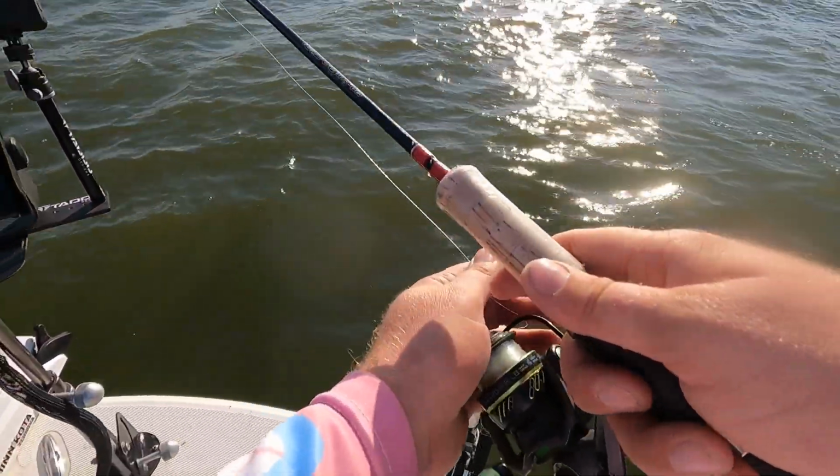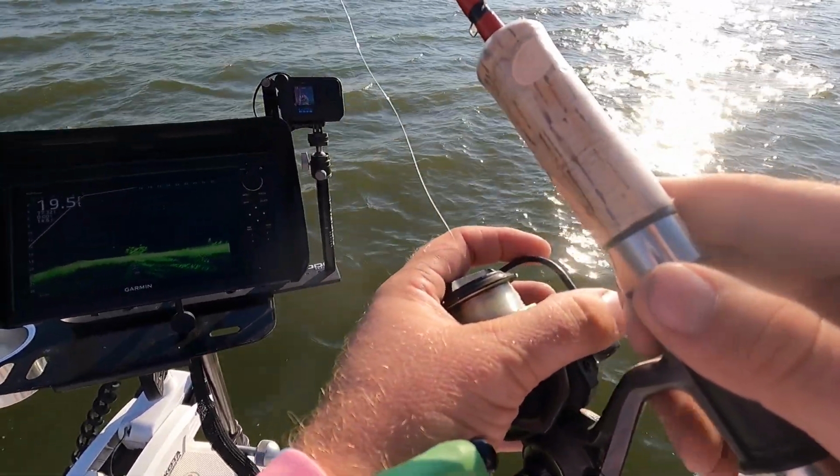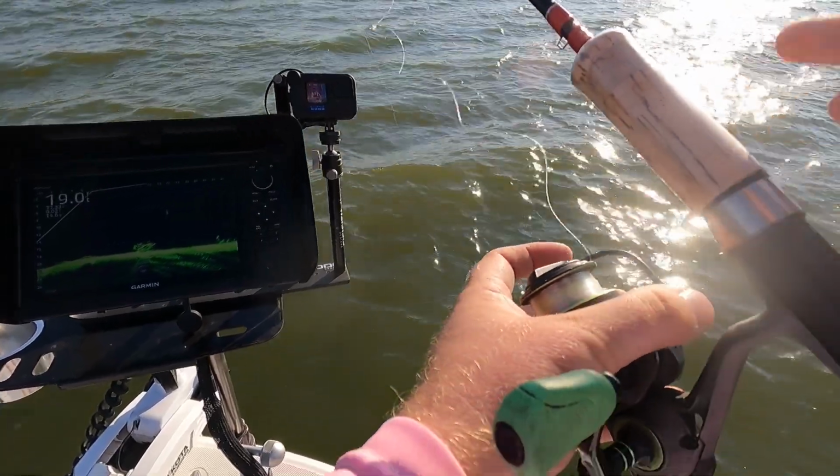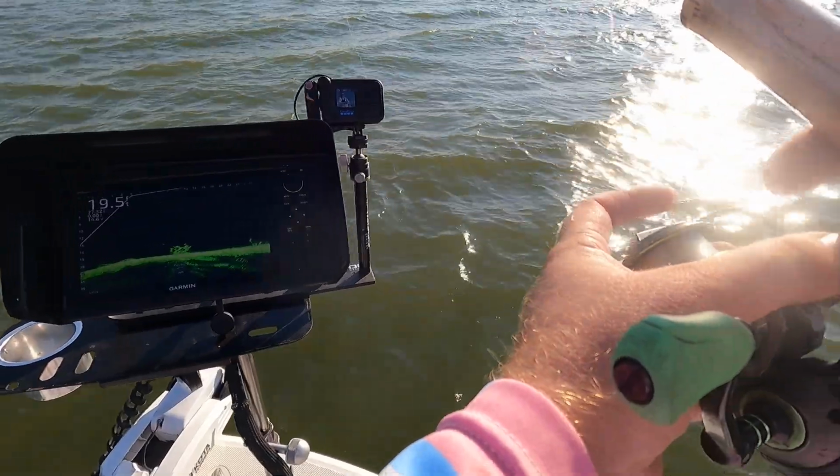I'm gonna give it 1 more cast and then I'm gonna move out, because again, guys, we're marking brush piles today. We're not really worried about fishing, but I'm out here. I spent the gas money to get out here. I may as well wet a line a couple of times.